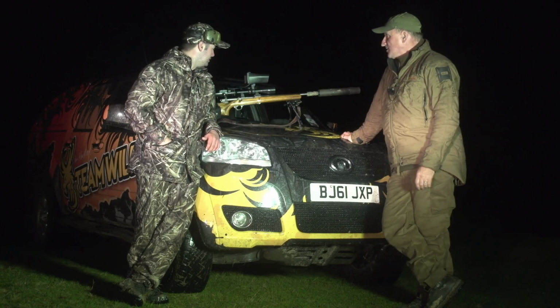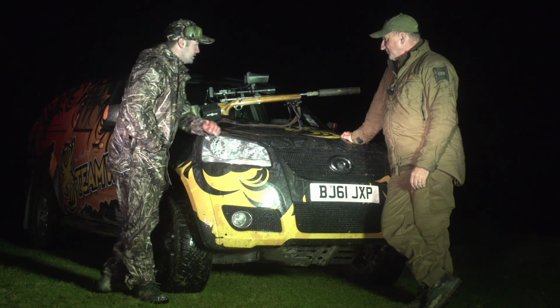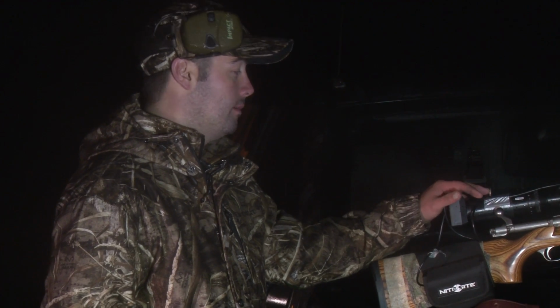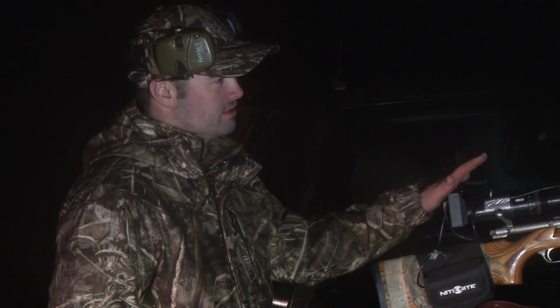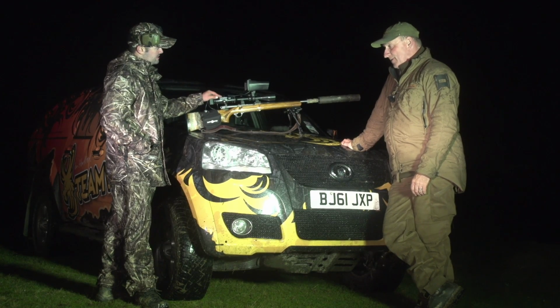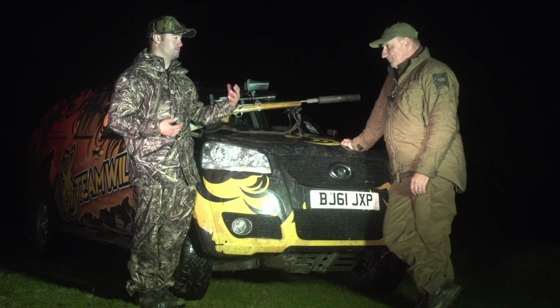So what do you reckon to this piece of kit compared to the older one that you're used to? I really like the NiteSite Eagle. I've had the NS200, I've had a dabble with the Eagle at home, and we've pushed it out to 260 metres this evening, and that's quite impressive considering it's been raining, so the visibility's been a bit impaired due to the rain.